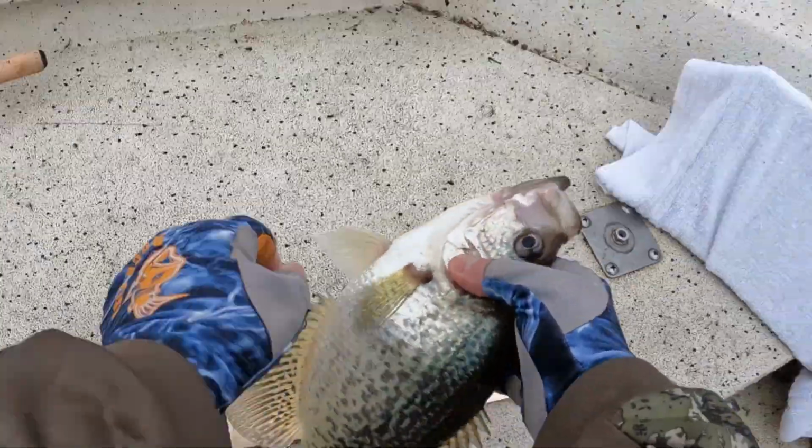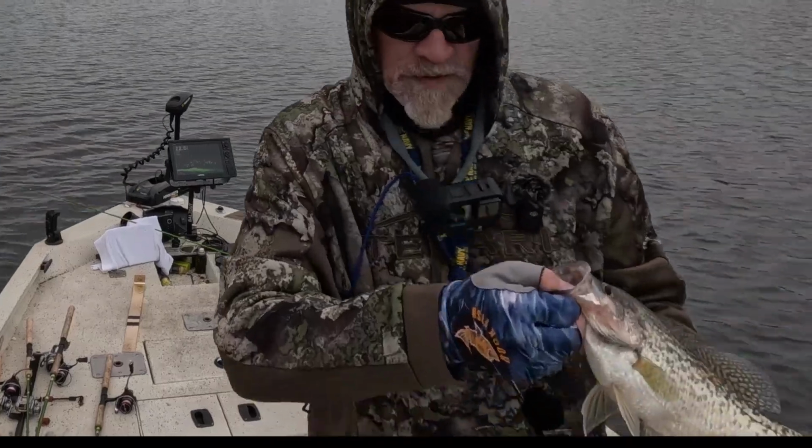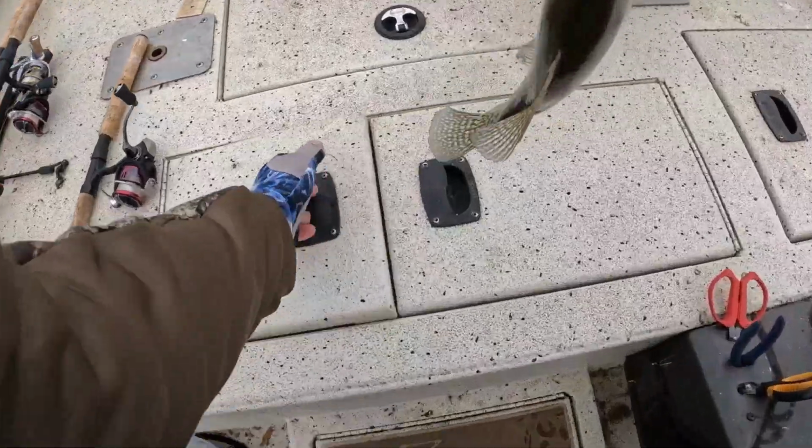Goodness. 13 3/4 inch black crappie. Look at that. Oh, he's bleeding. Gotta get him in the live well.